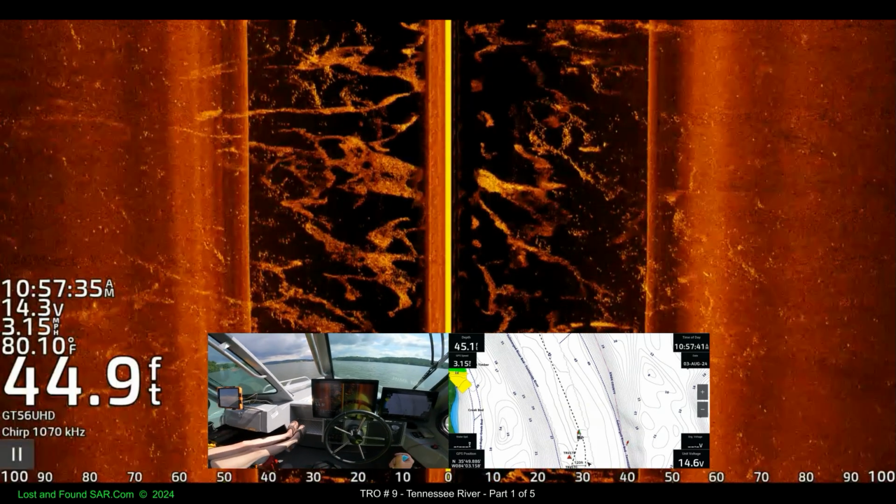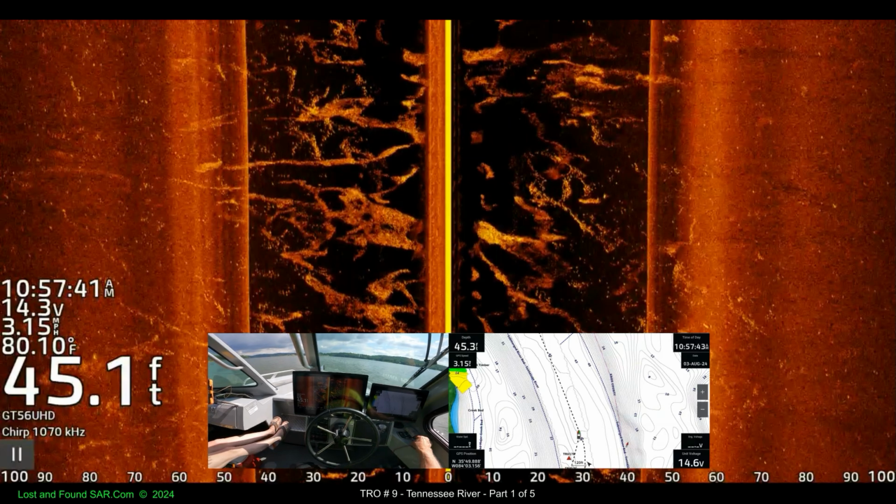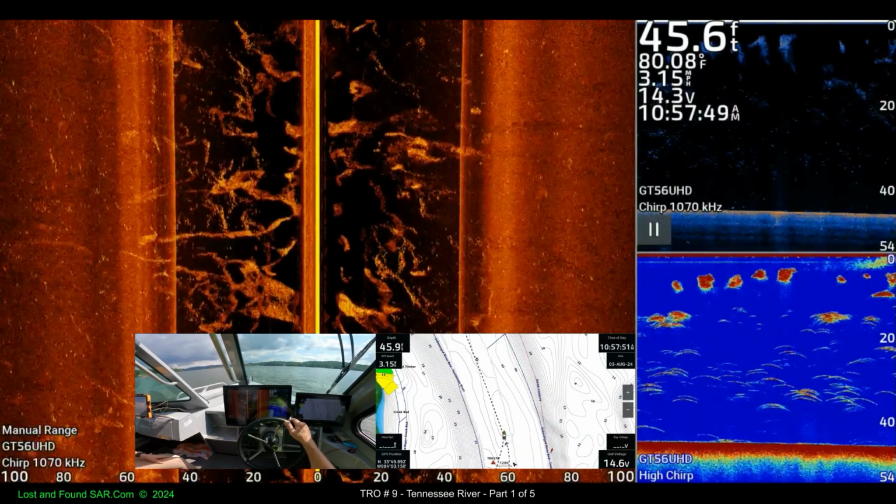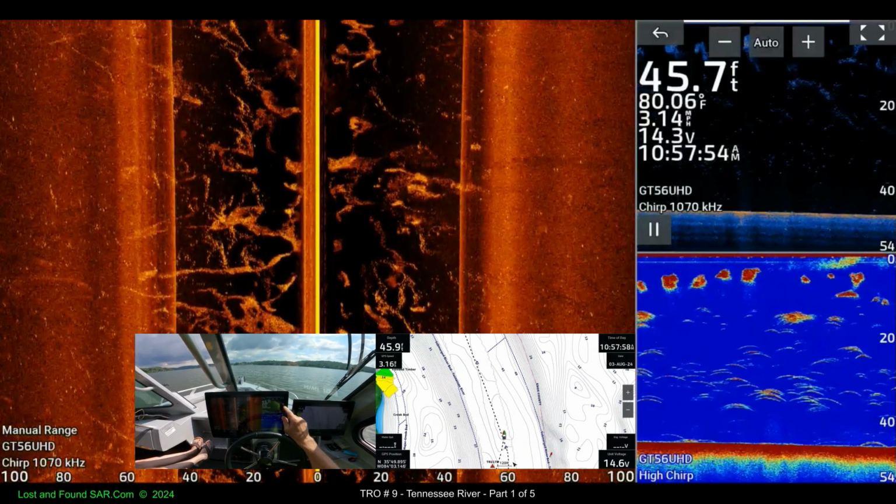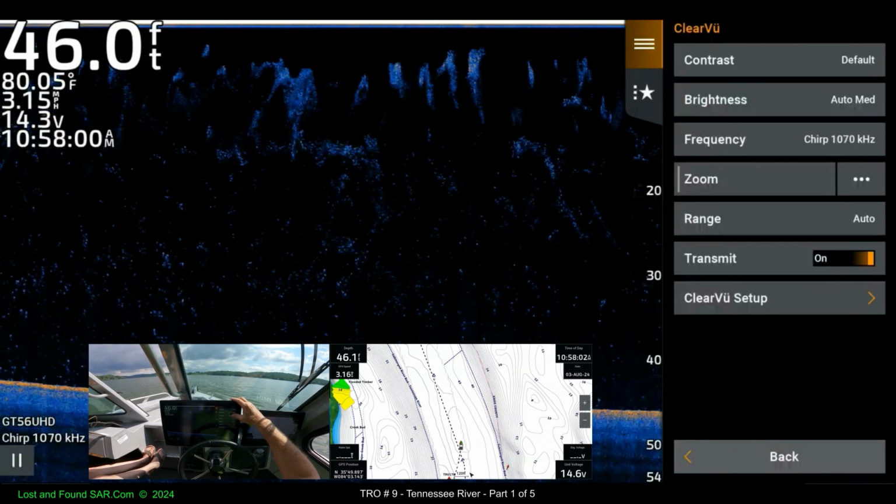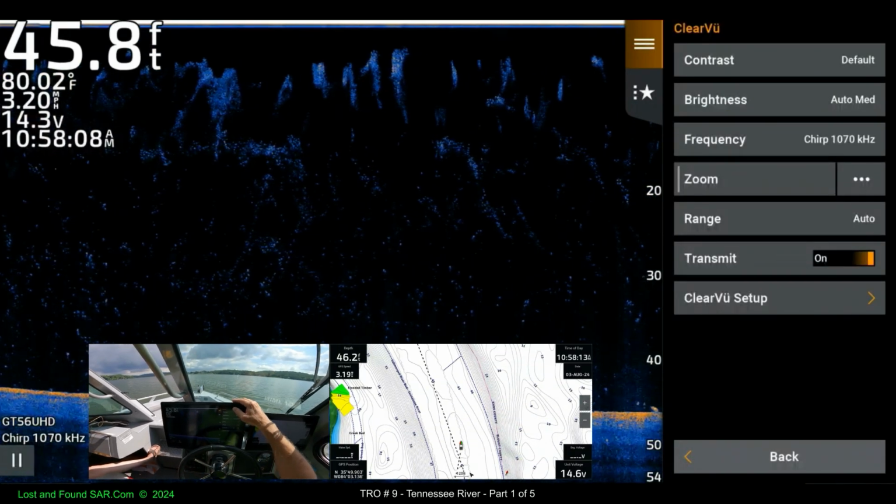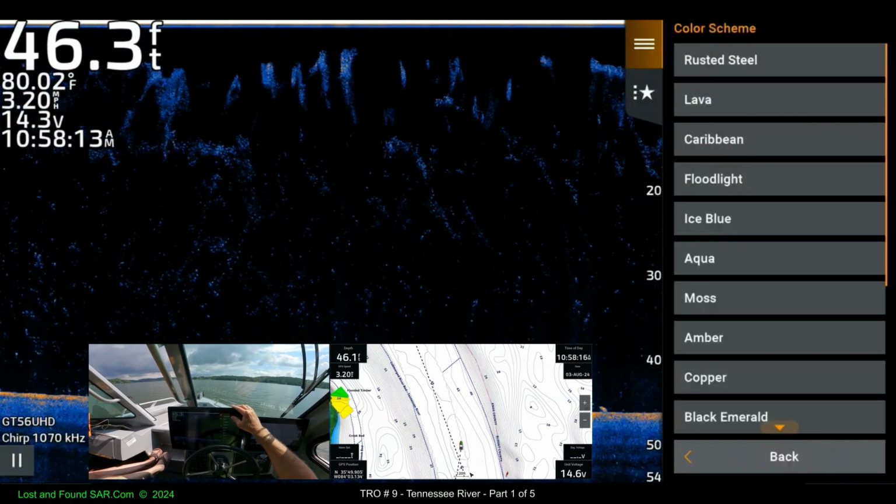I'm gonna change that chirp stuff. Try that. Where's our tri-view page? Combo. Sonar all three. Boy, this is all different. Options. Let's leave that on 1070. Back. Zoom, transmit, clear view setup, appearance, color scheme.